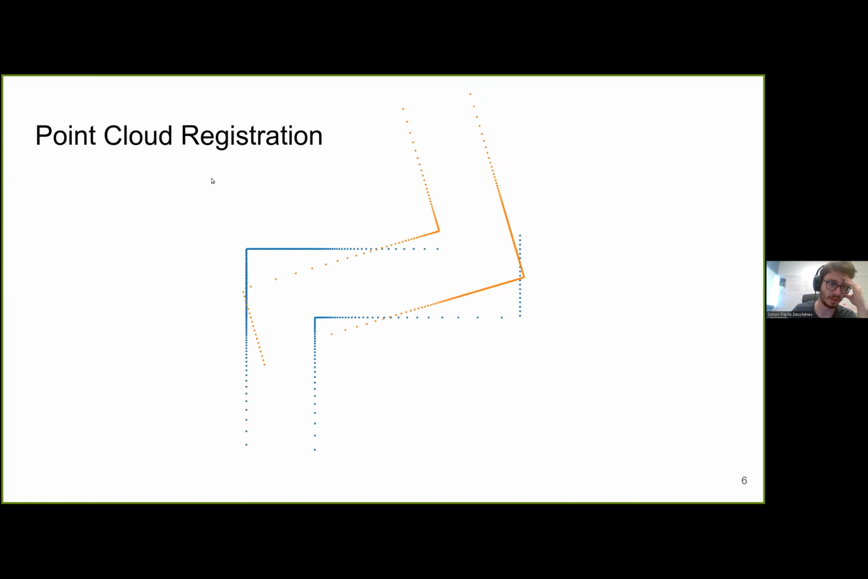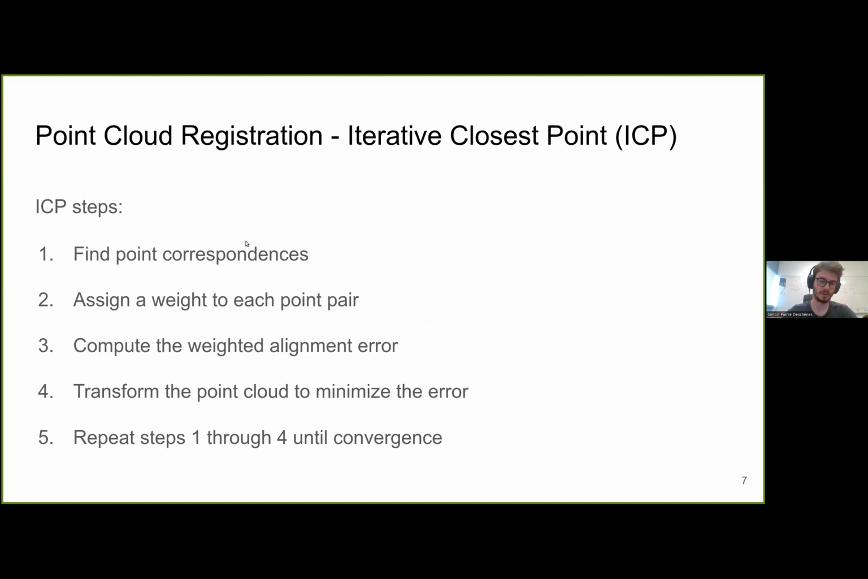So the goal of point cloud registration algorithms is to find the rigid transformation that best aligns the 2 point clouds. In this case, the optimal transformation to align the orange point cloud to the blue point cloud is a rotation of 30 degrees, as we can see here. The most popular registration algorithm is called iterative closest point, or ICP.